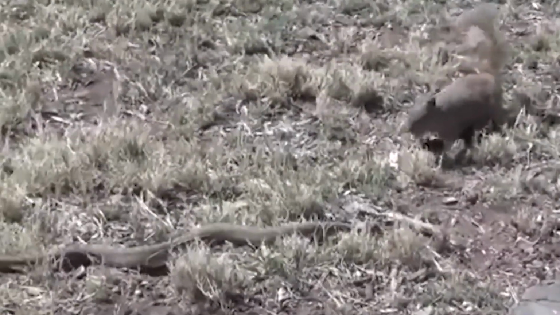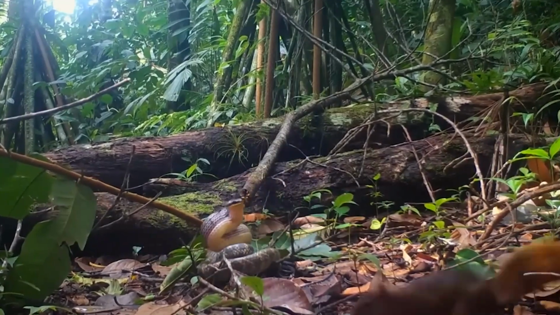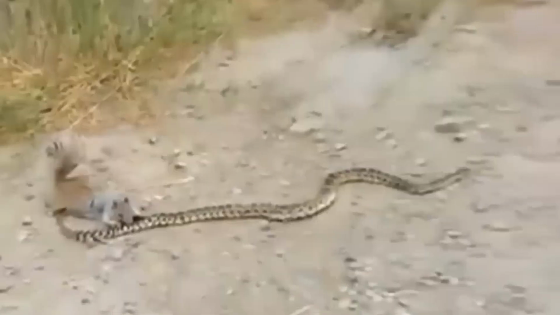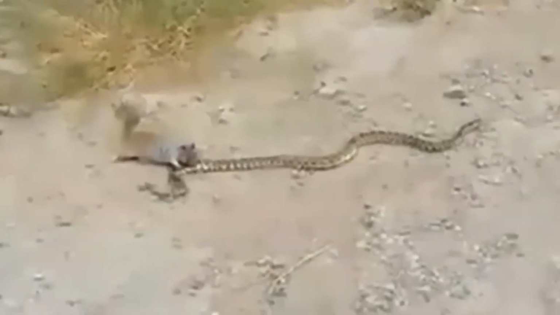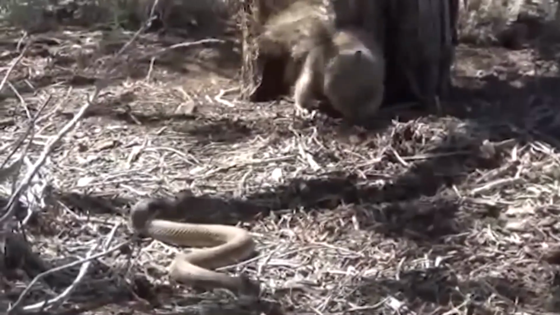The snake is in full defense mode and has puffed up its entire body like that of a cobra, hoping to scare away the fluffy tree rat. The brave squirrel does not give up, however, and keeps circling the snake, calmly waiting for a moment to strike. It even walks right up to the snake several times. The snake tries to strike it, but fails every time because the crafty and highly agile critter simply jumps away